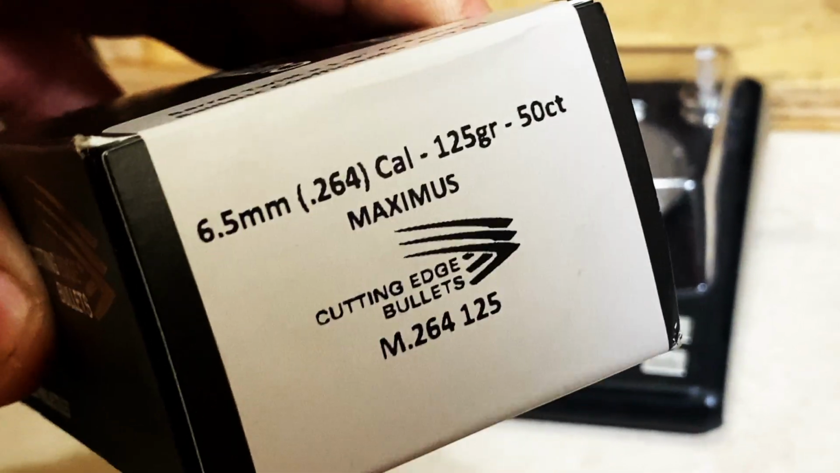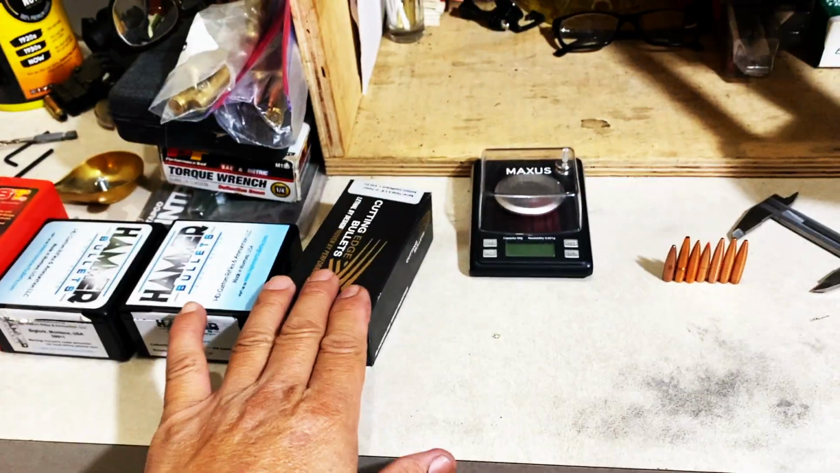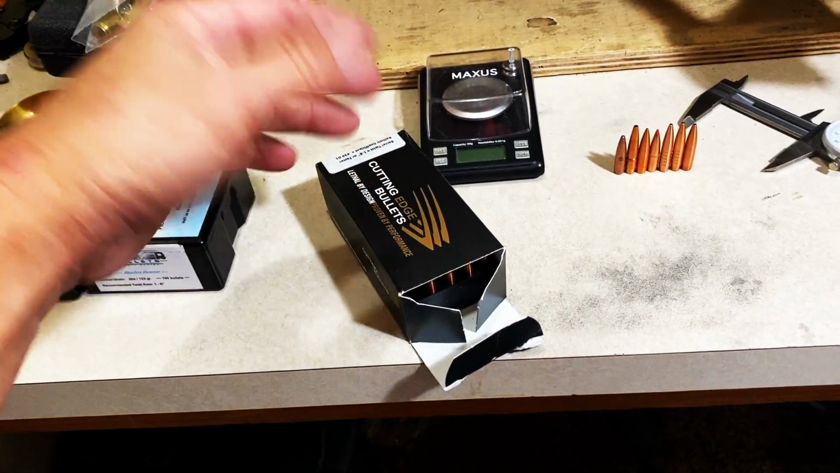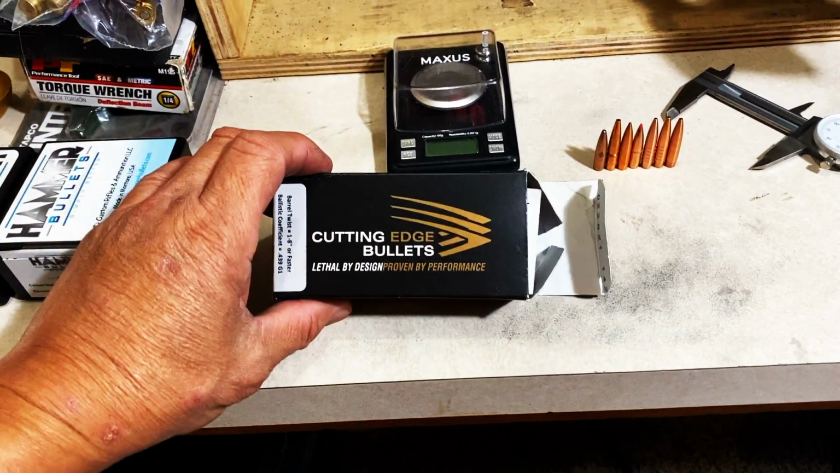Maximus bullet. And I do need to apologize to a gentleman by the name of Peter. He sent me these, man, April or May. Got really busy with everything that I was doing with the prairie dog hunt. Then I got my new thermal. Then I got COVID, and I just completely forgot about it. And I've got actually a stack of bullets that people have sent me that I need to demo. And I saw this, and I opened the box up, and there's literally a whole box of bullets here. So I'm going to get these guys loaded up.